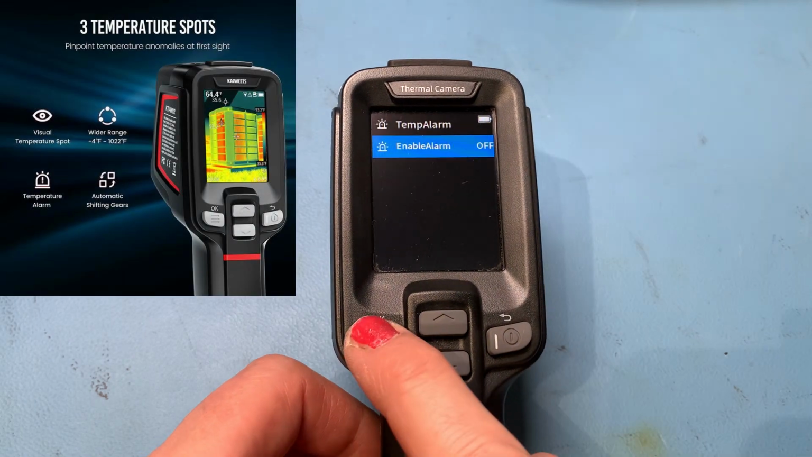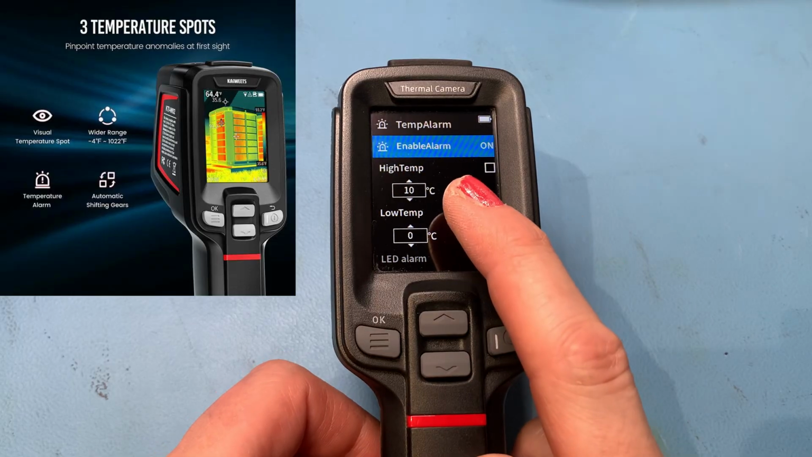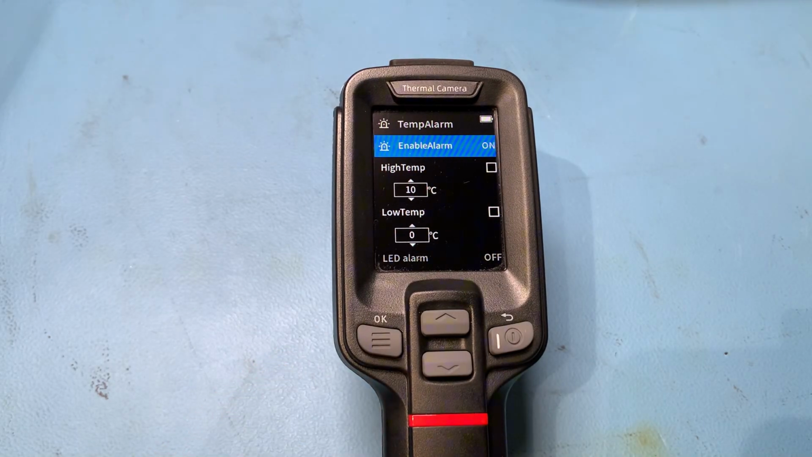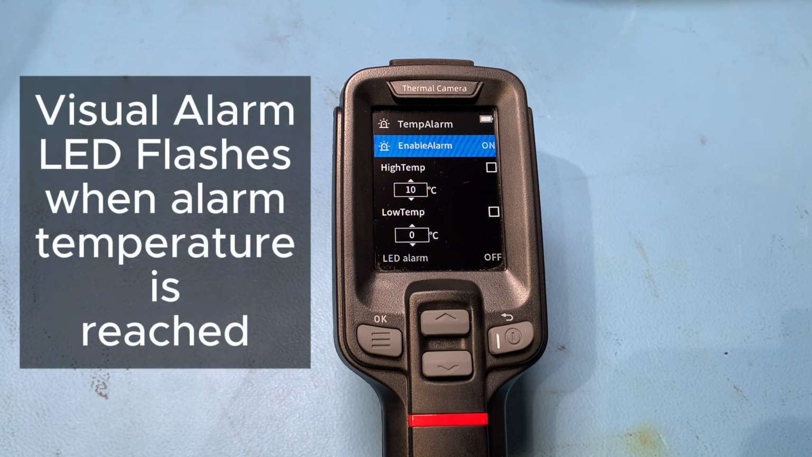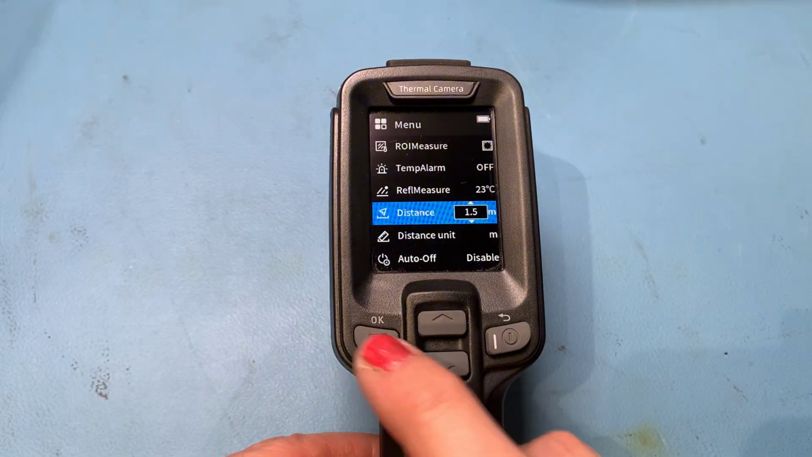That's off at the moment, so you can turn that on and you can set it to a high or low temperature. So if you pointed that at something and told it you want the alarm to go off if it sees something above 80 degrees or 90 degrees or whatever you determine to be the safe temperature, it gives you that warning.